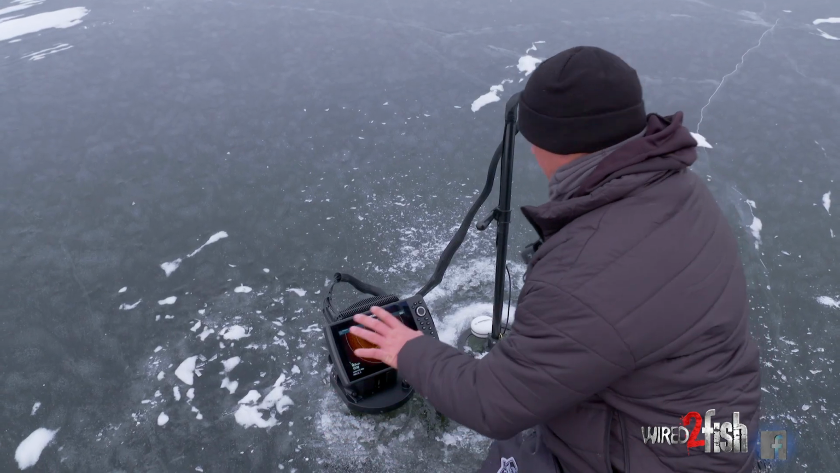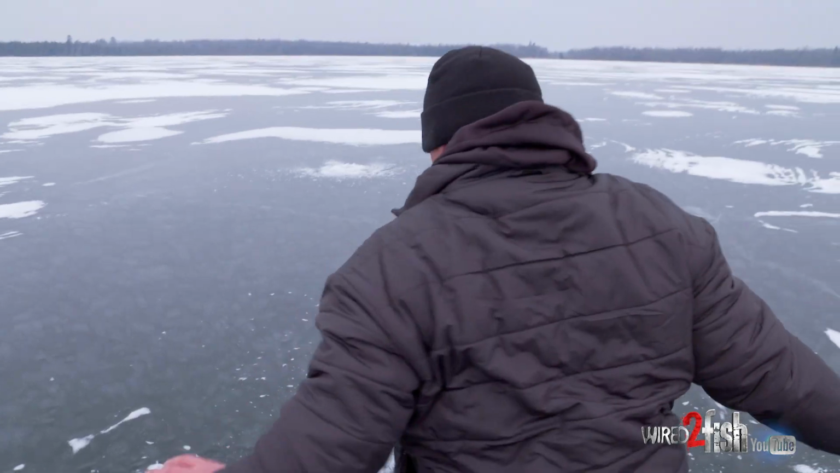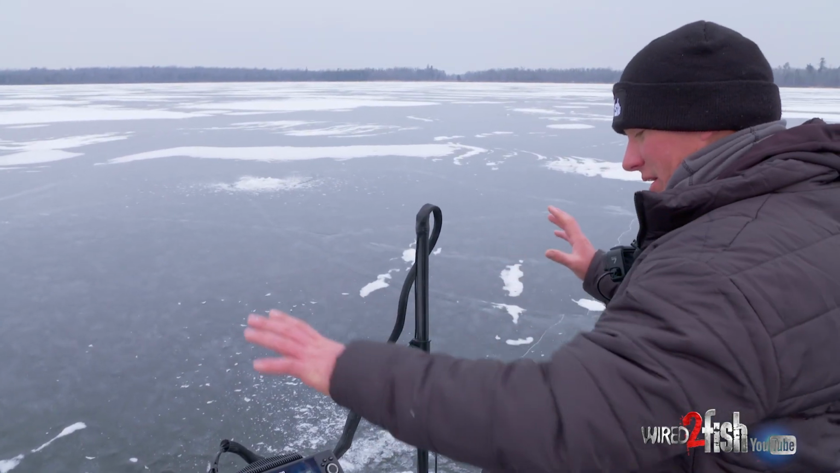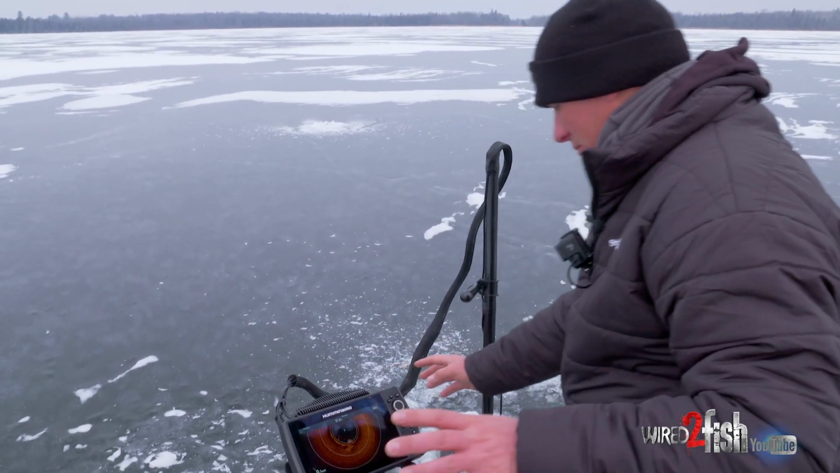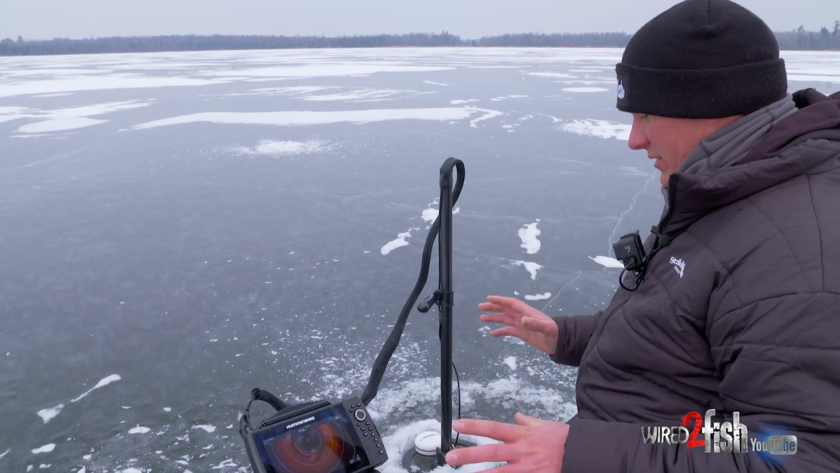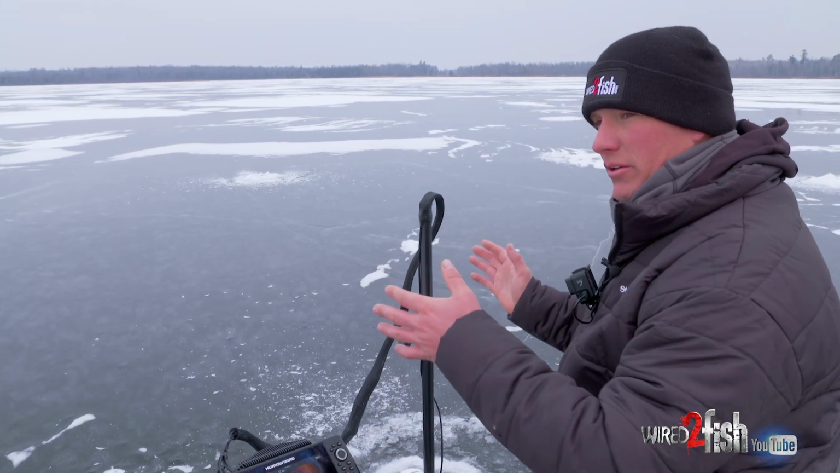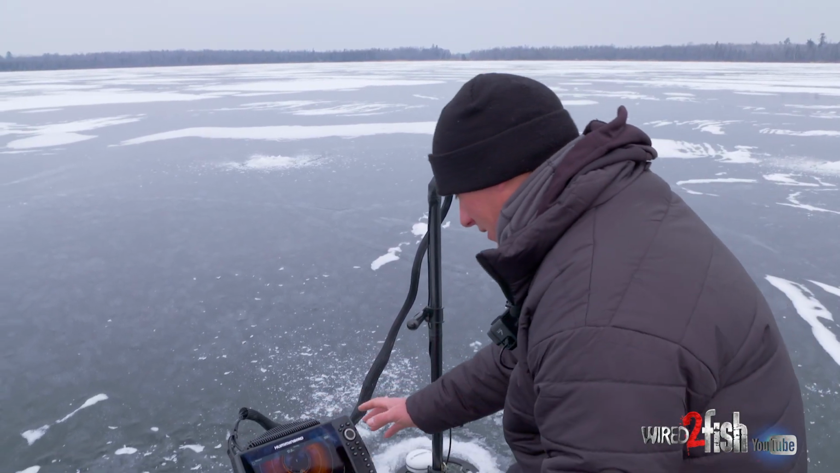So as you can see, I have holes, boom, boom, boom, all the way around this tree, so we can feather in and around this. That way we're efficient as far as covering this little area. If you get bored of sitting in the same hole, it's nice to shuffle over to another hole real quiet and drop down. Go for it.